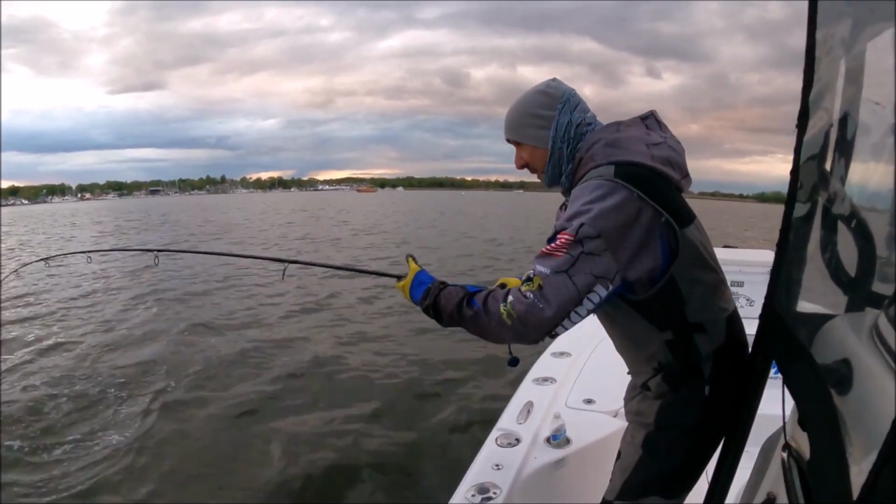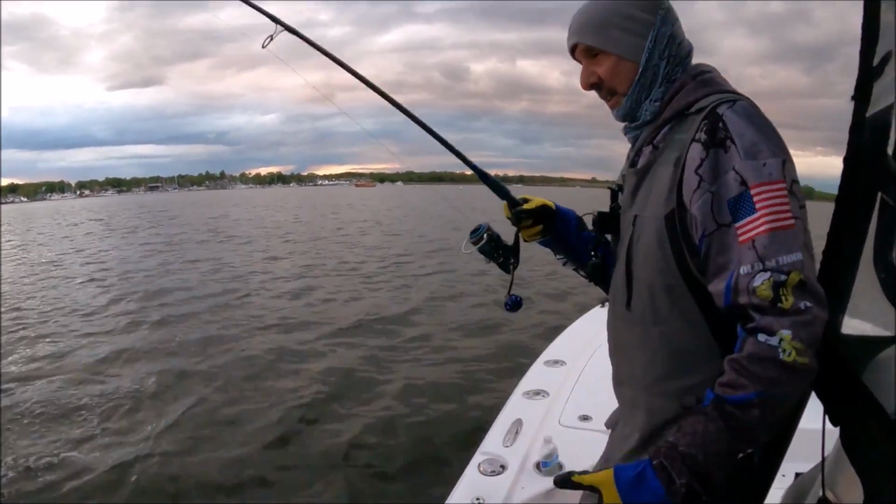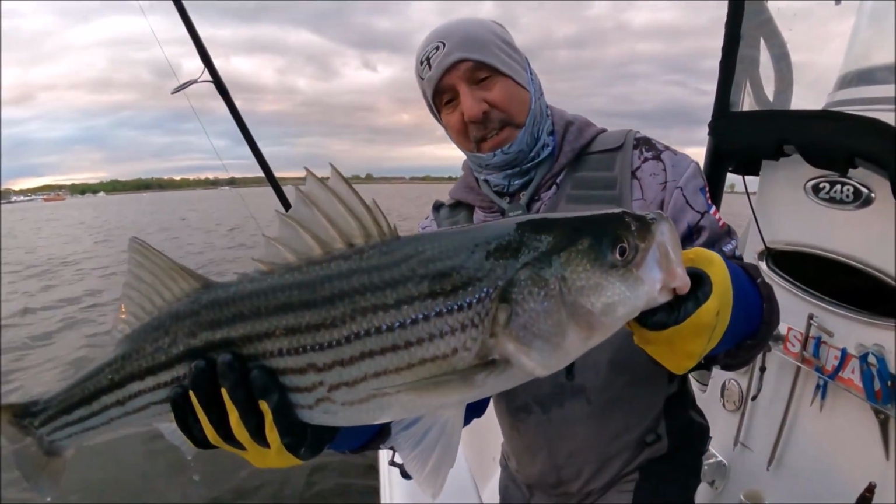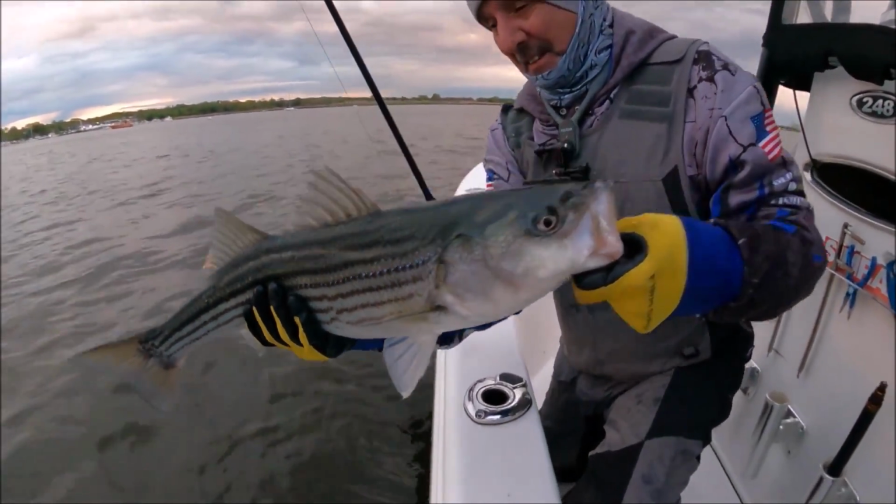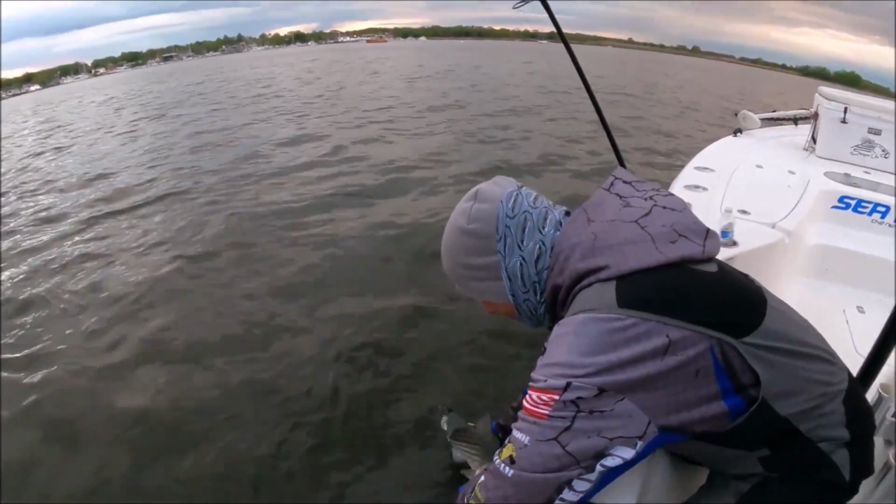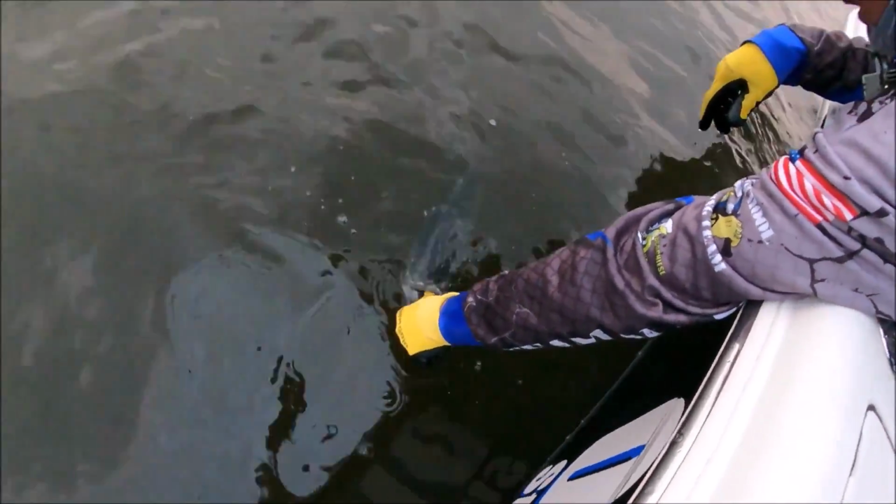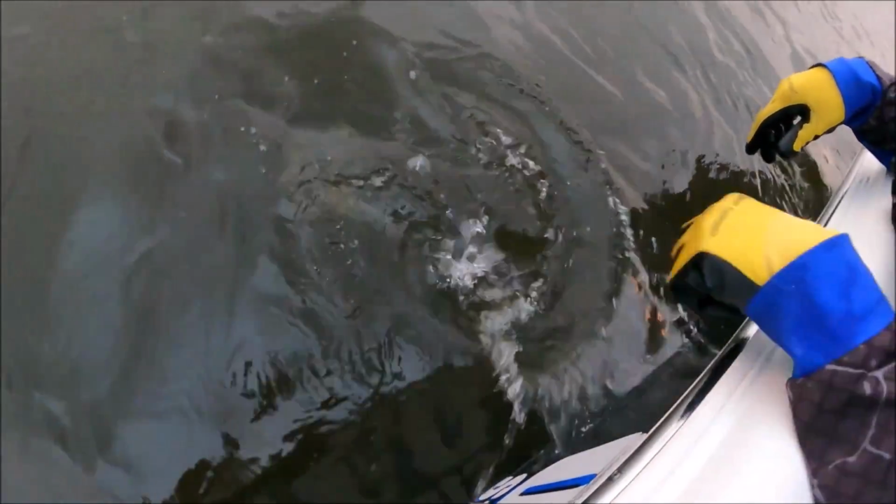That's the judge rod. That's Rich Coulson's judge. There you go. Nice. Thank you, baby. You made my day. Pretty fish. Your turn, baby. Thumb sucker, you're fine.